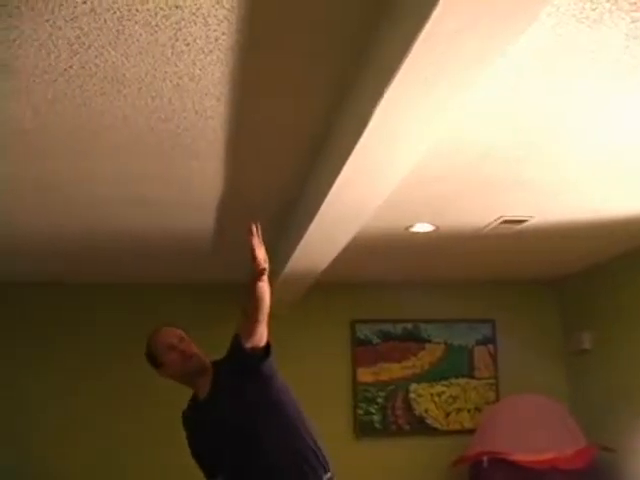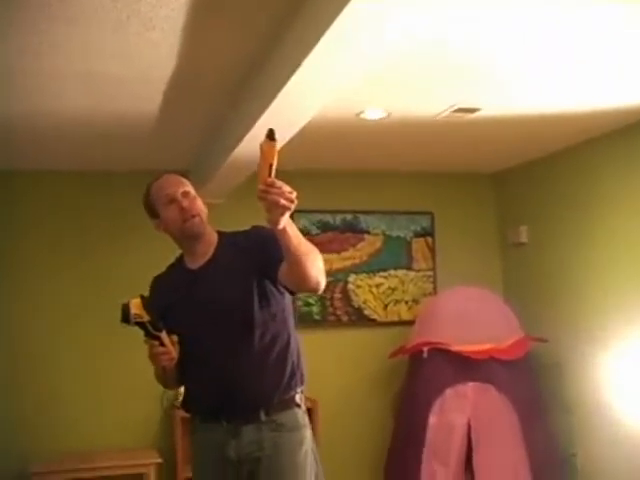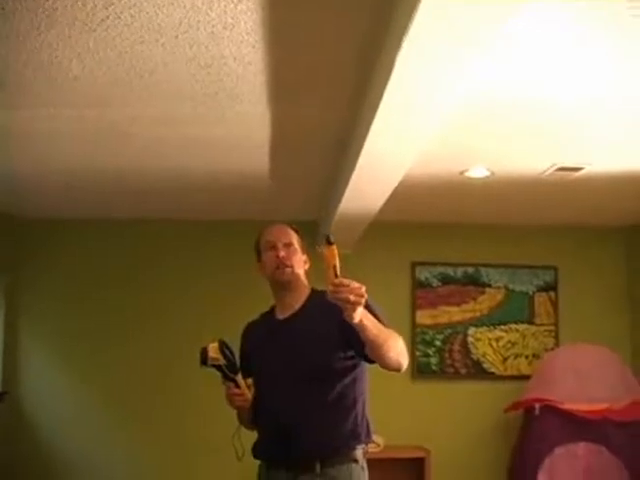But visually, I would say this is the critical area. Now, if I didn't have these tools, the infrared camera and the moisture meter, that would be a pretty good conclusion. I would say that there's some kind of water penetration problem, possibly. It's not wet to the touch, because I don't have any tools to use, and I would recommend further investigation.